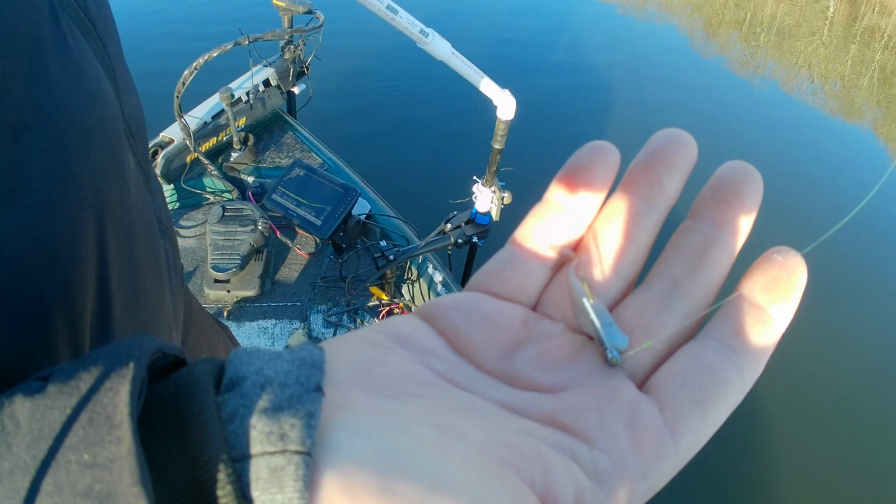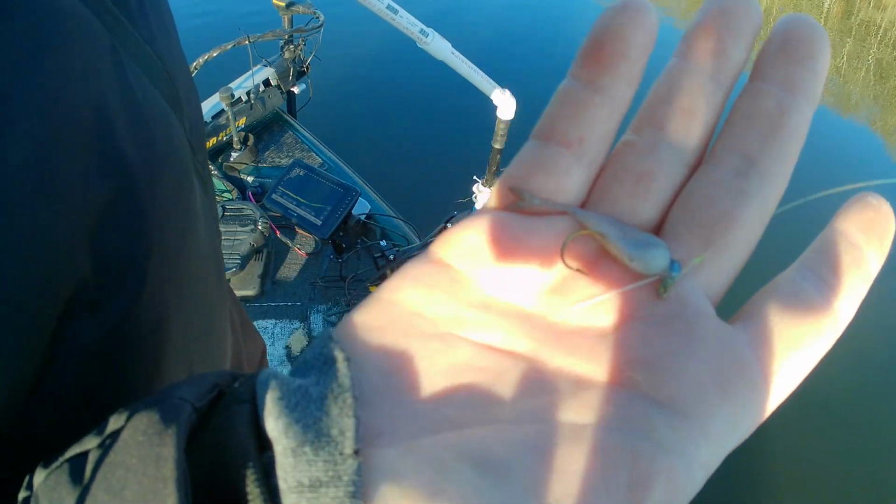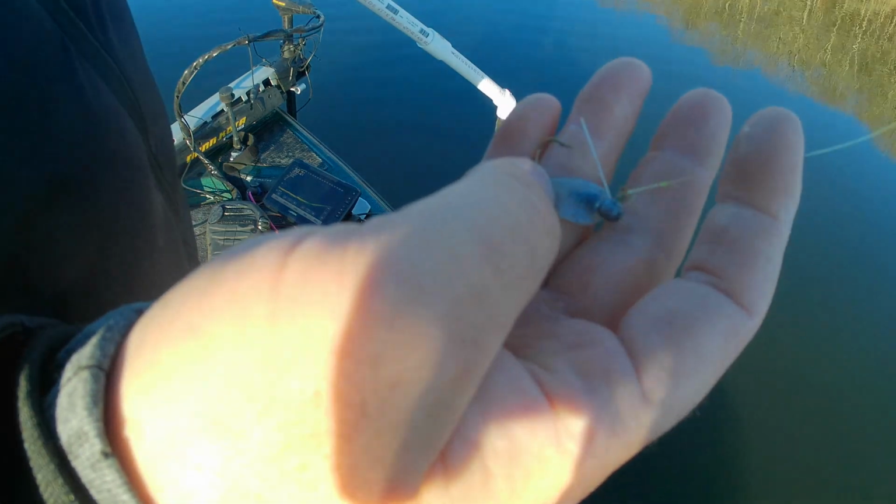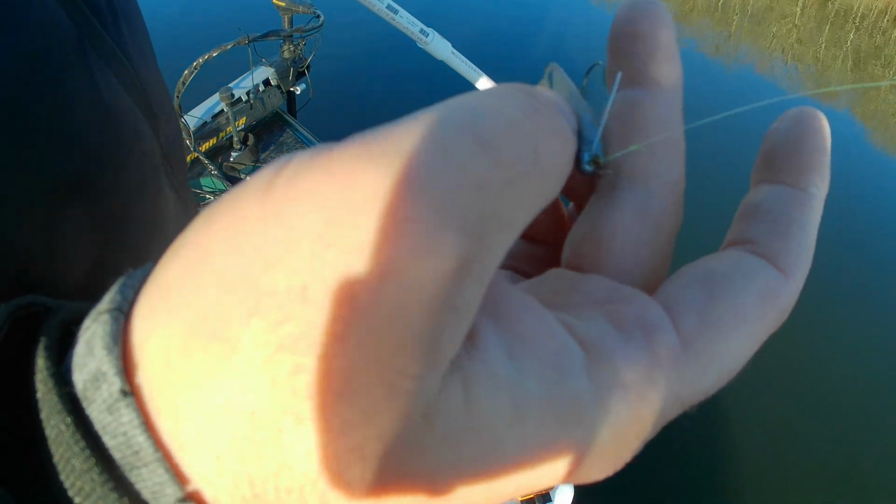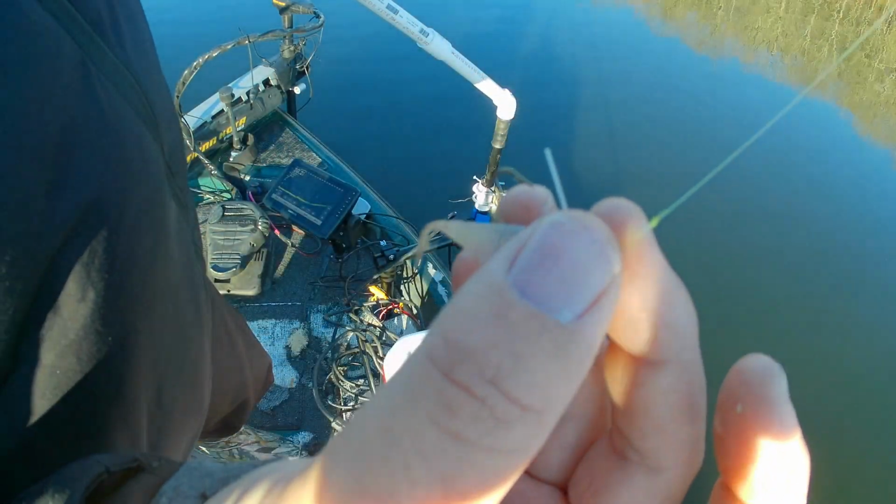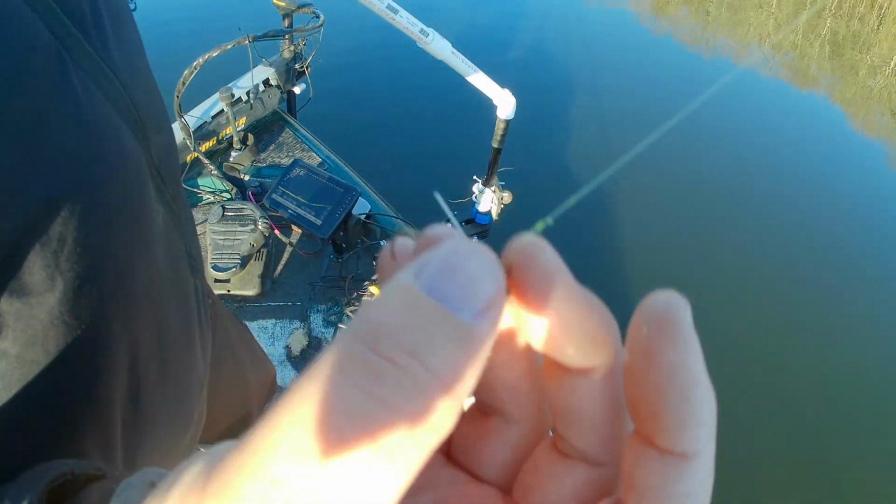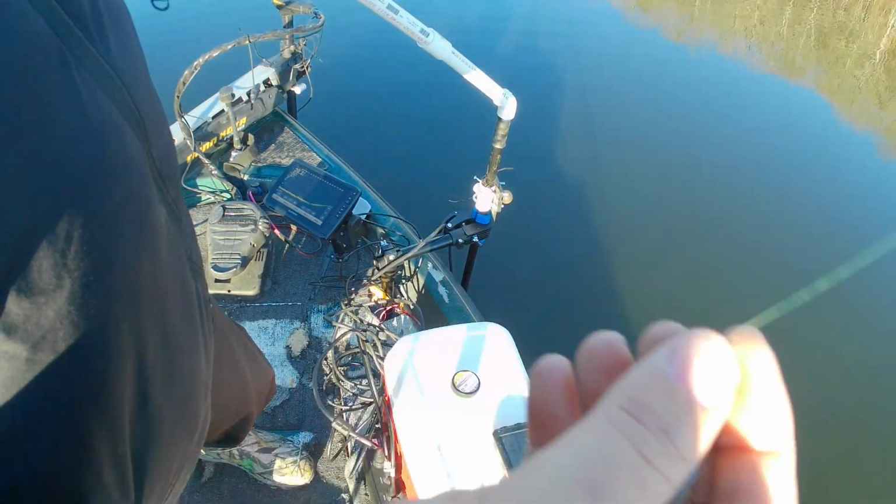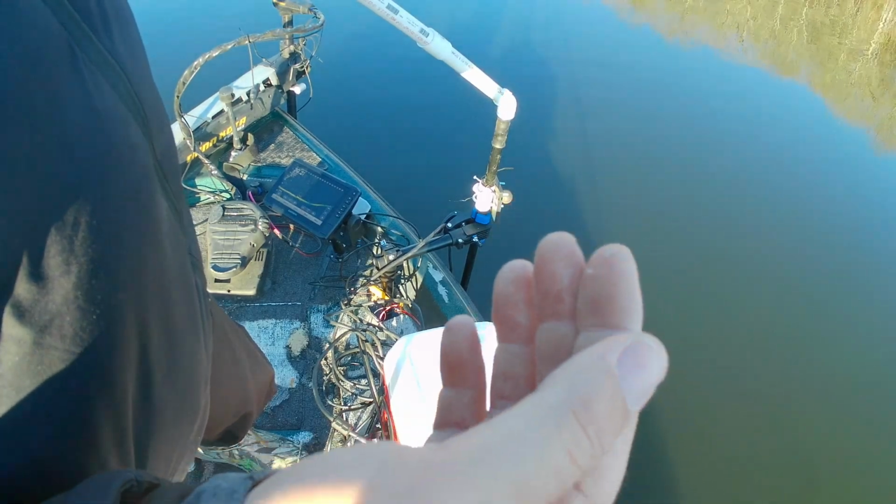Setup to start with is going to be a 6 cents Monkey Milk Minnow Gobbler, I believe is what it's called. I've got a triple loop knot right there on my 6-pound high vis line.